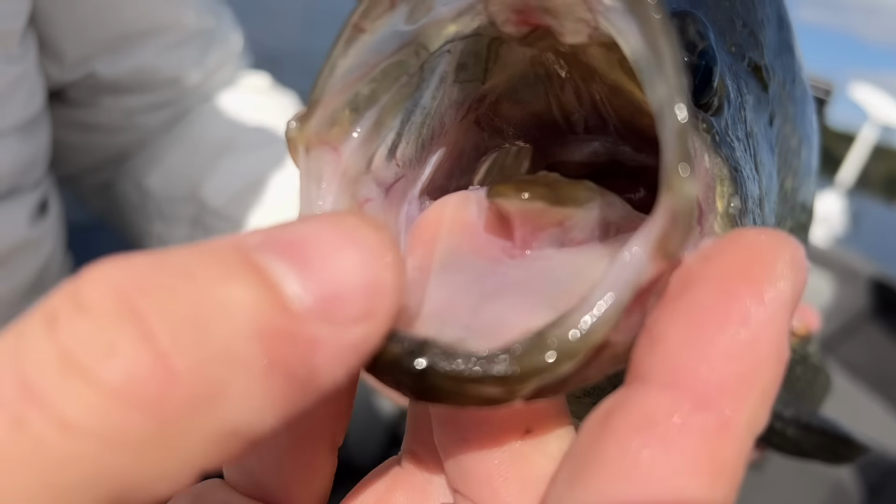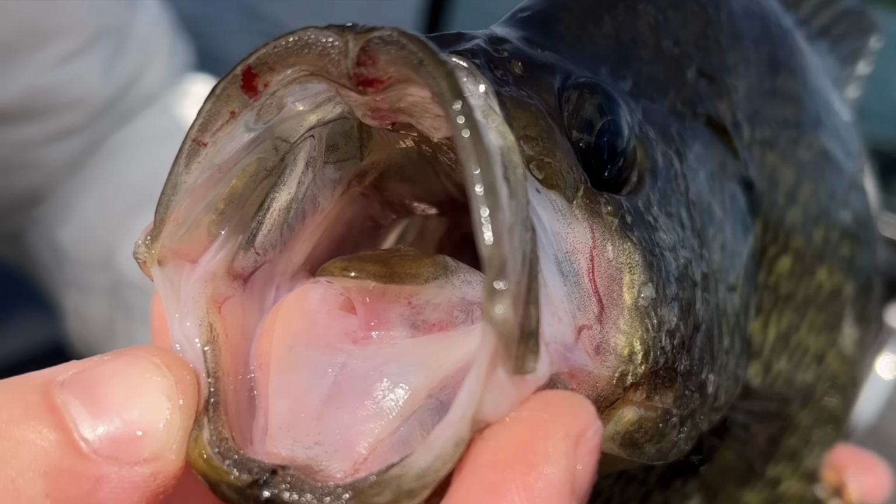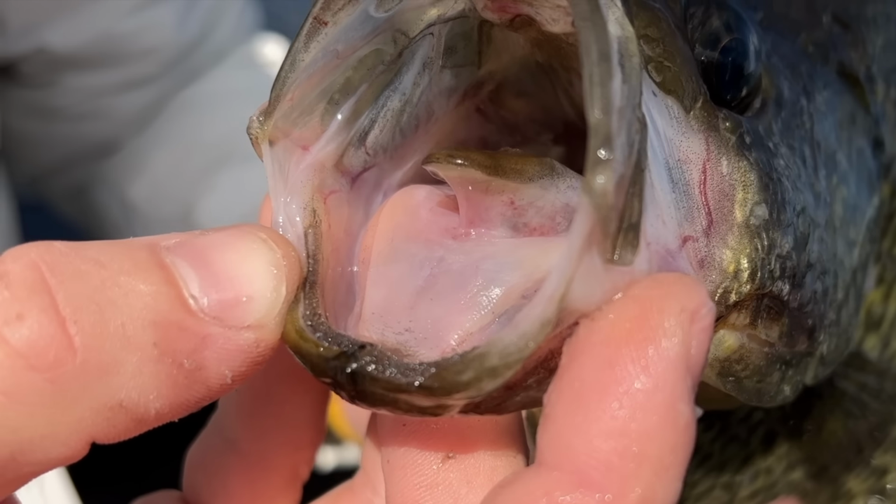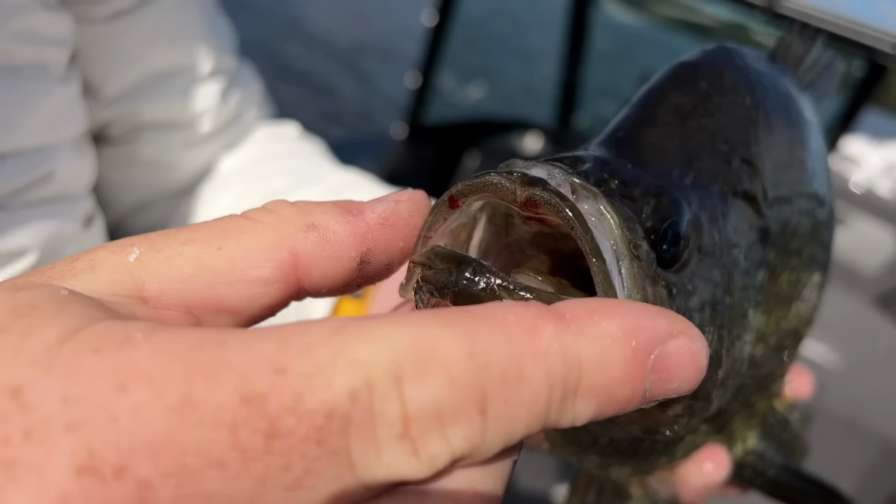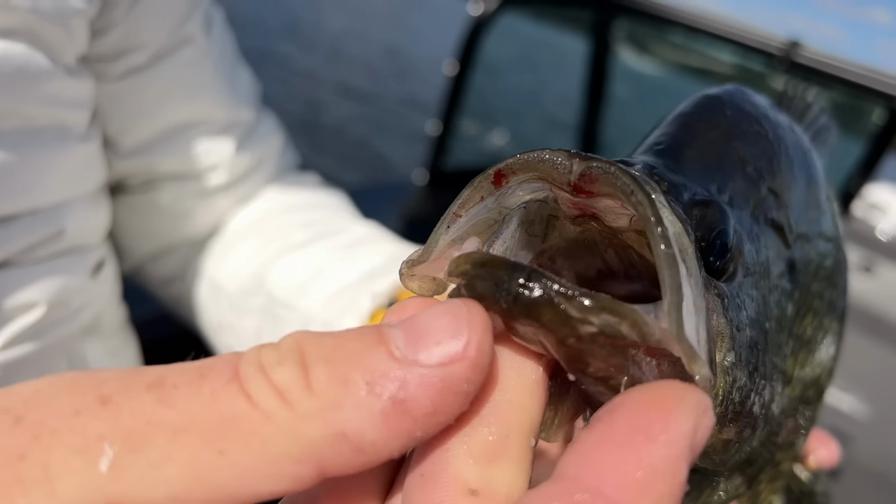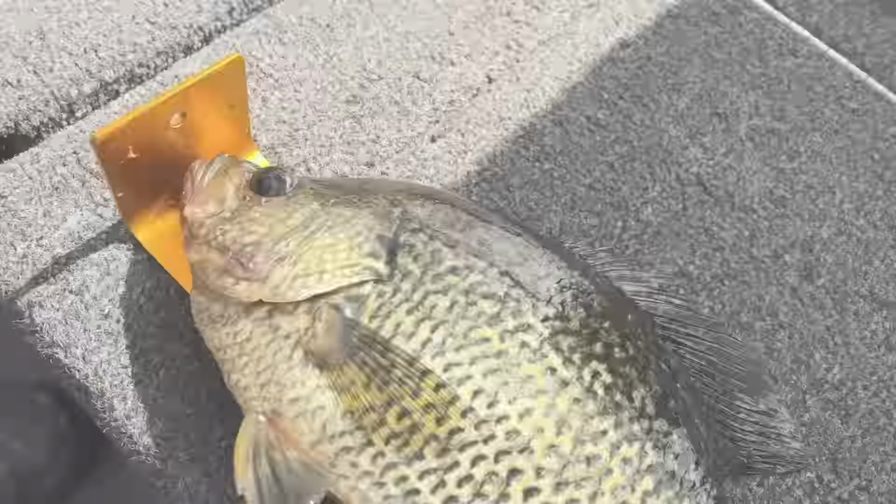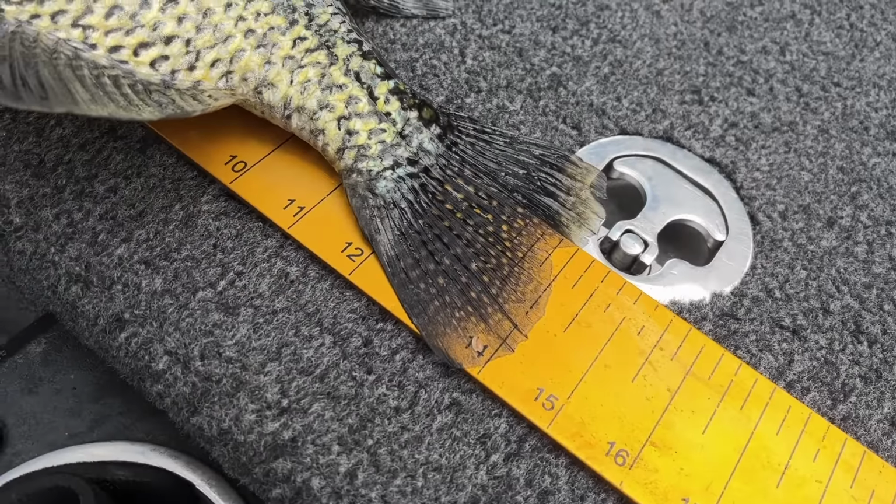Teeth like a bass, you can see these tiny little pin teeth on its upper and lower jaw. They're not very sharp, they're almost like sandpaper. But wow, they can engulf their prey whole. Their jaw opens, the mouth launches forward, and they swallow minnows and other baitfish whole. Wow, beautiful. Solid 14-incher. Got him.